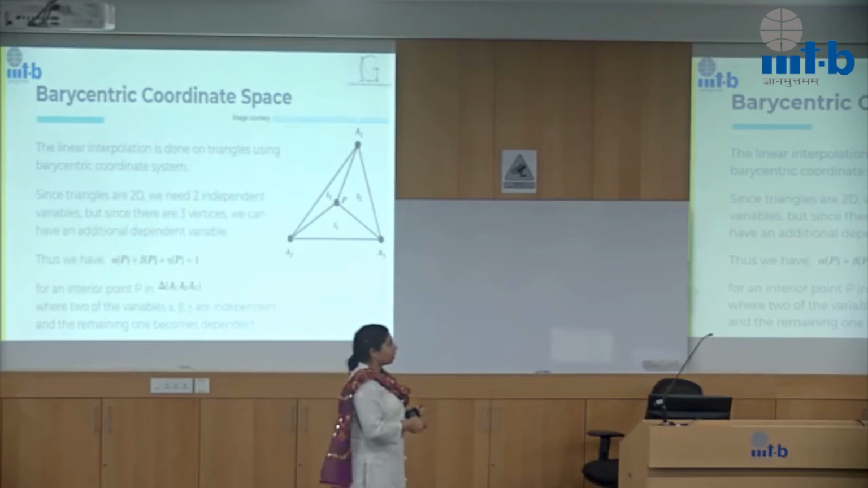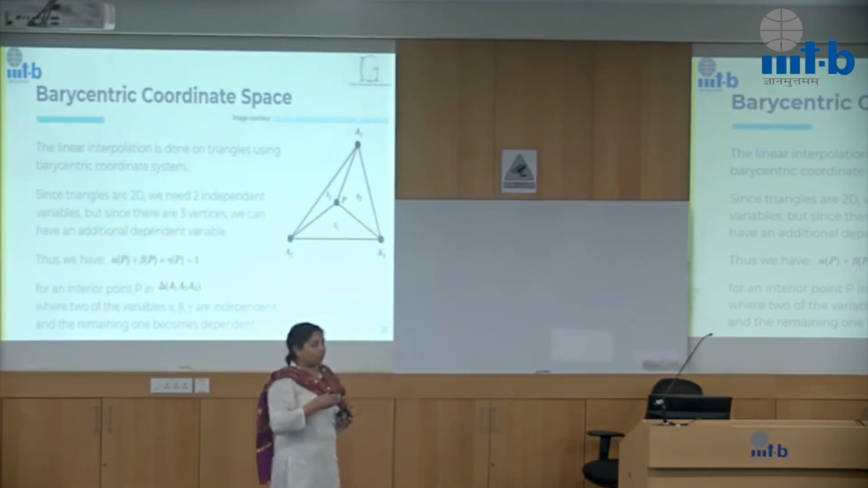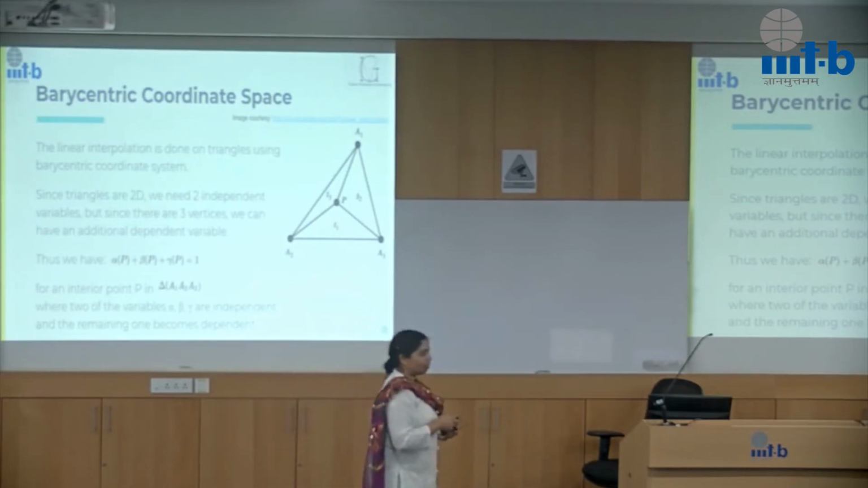And then the point is, if I find an alpha, beta, gamma inside, I can say alpha times any property of, say, A1, where alpha is equal to 1, plus beta into any property at A2, plus gamma into any property at A3 is going to be equal to the property at P. So that's the idea here. It is a linear interpolation function. So you just multiply once and add it all up, and you will get the value.